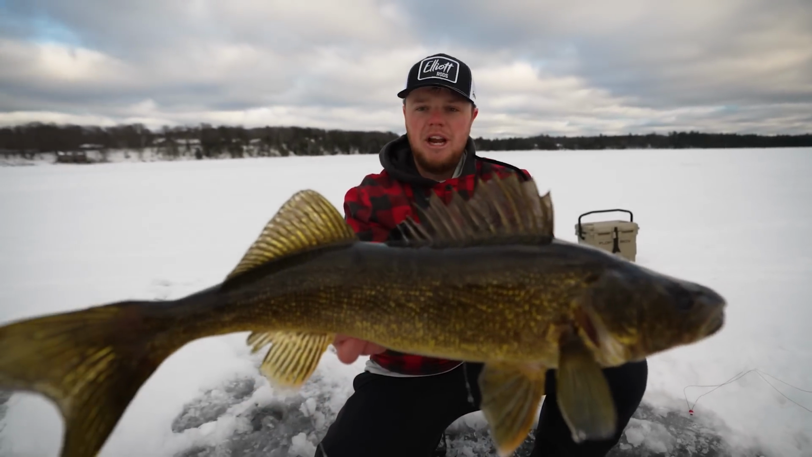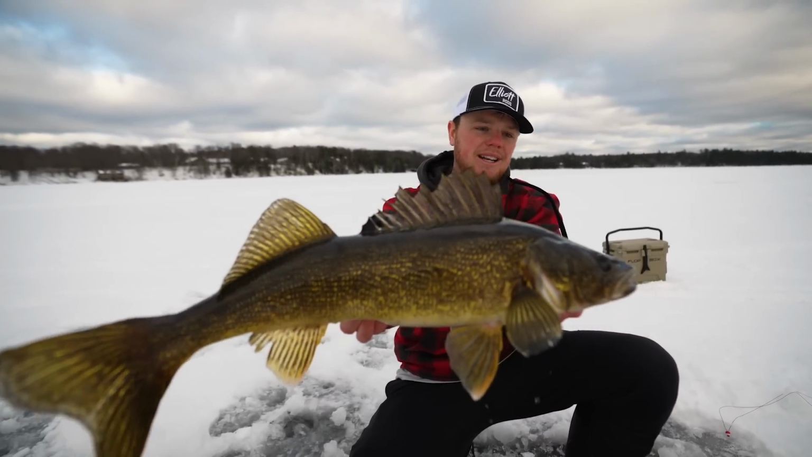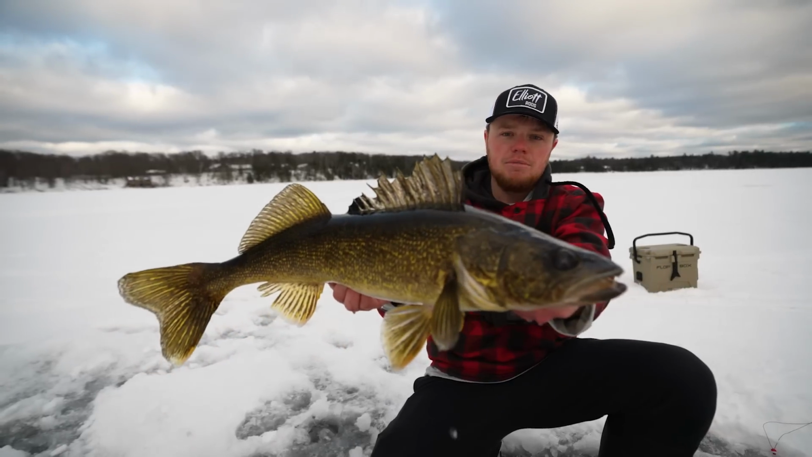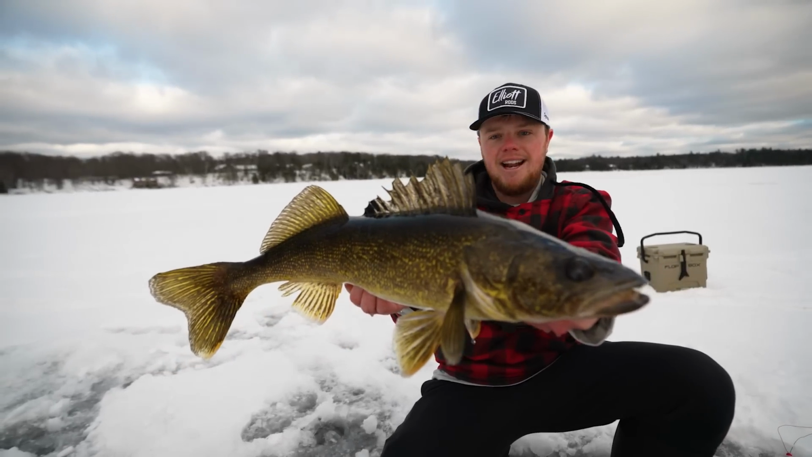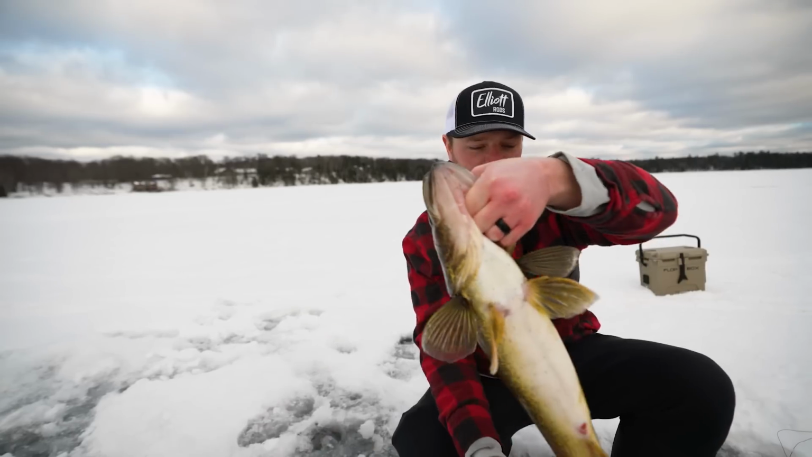Nick had to run over to the shack to grab a pliers for me because we weren't prepared to catch a fish right away. We just got the tip-ups in. That is an awesome fish. Not super long, but just got some girthy shoulders on it. Look at the head on that fish. Dark gold, gotta love Northern Wisconsin gold, baby.